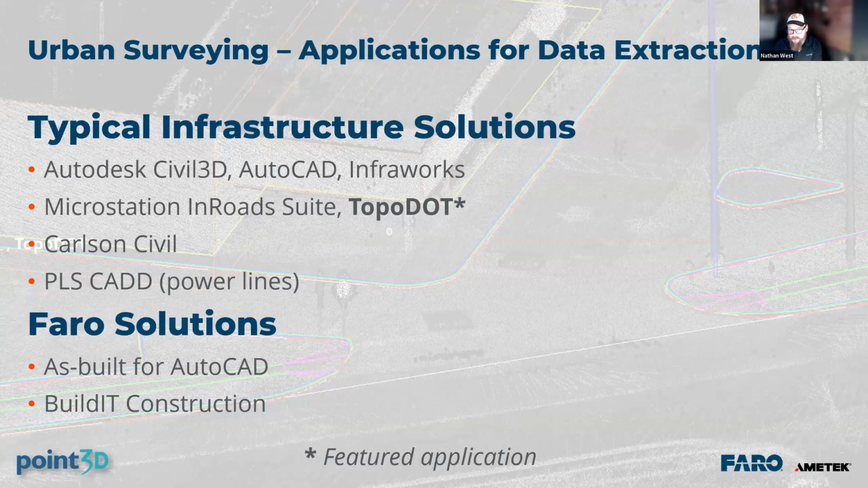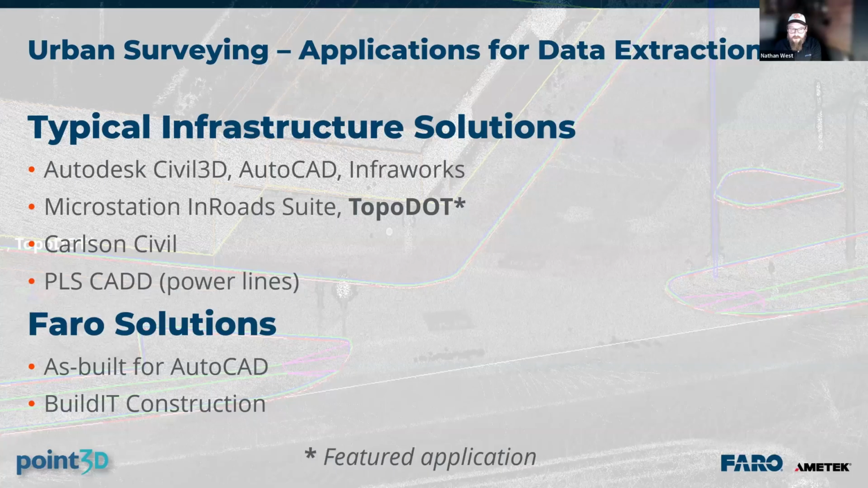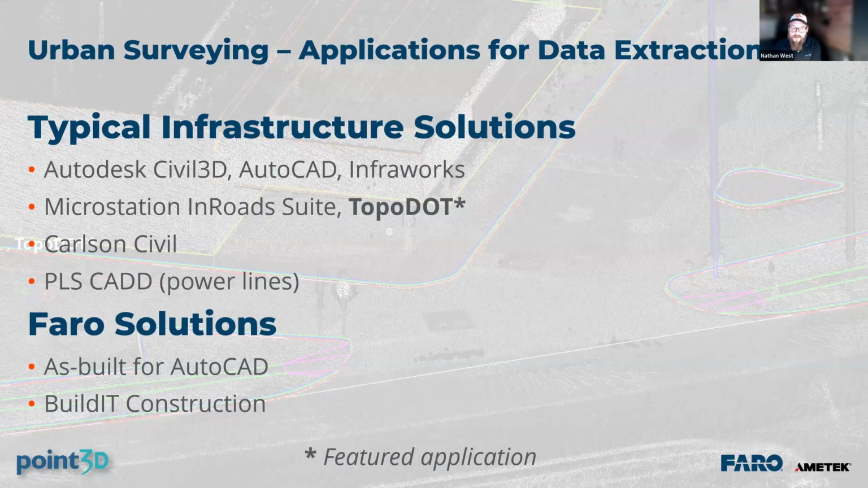Moving on to data extraction. This slide shows typical infrastructure applications for data extraction. For building modeling, we might use FARO As-Built. For contour extraction, we might use Autodesk. For this urban surveying application, we're using TopoDOT.